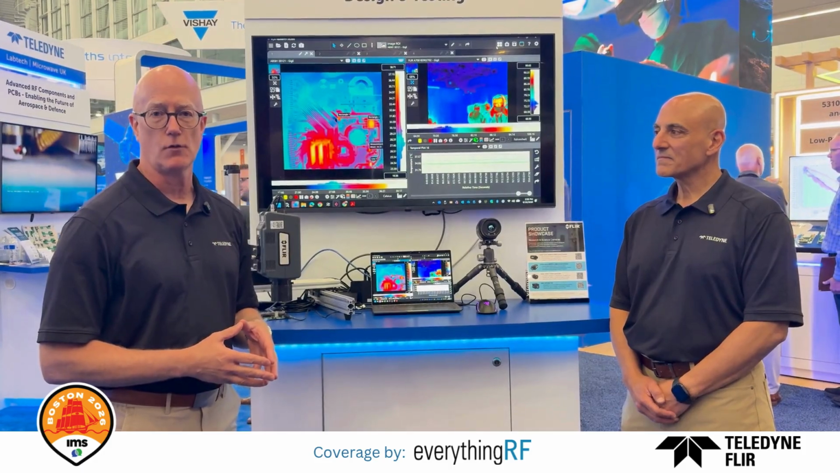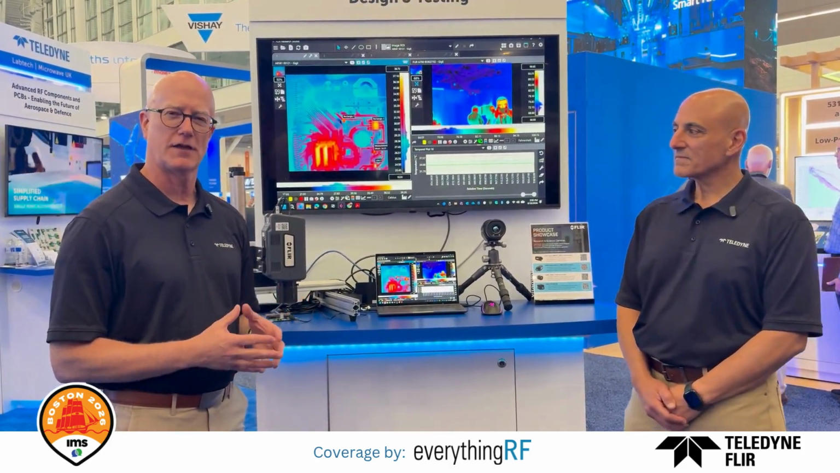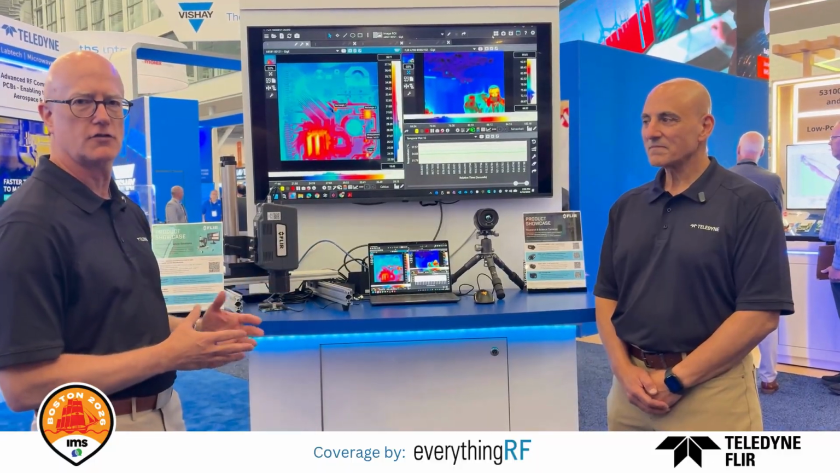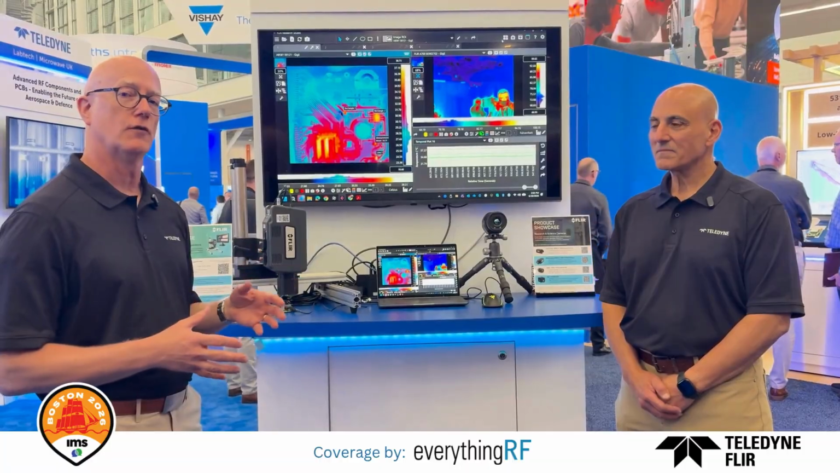So FLIR offers a variety of different infrared camera systems, and our segment specifically targets those research and science applications, things like electronics and a variety of other applications. So we have a few different infrared cameras here today that we're showing some of the features of what we can do with those infrared cameras.